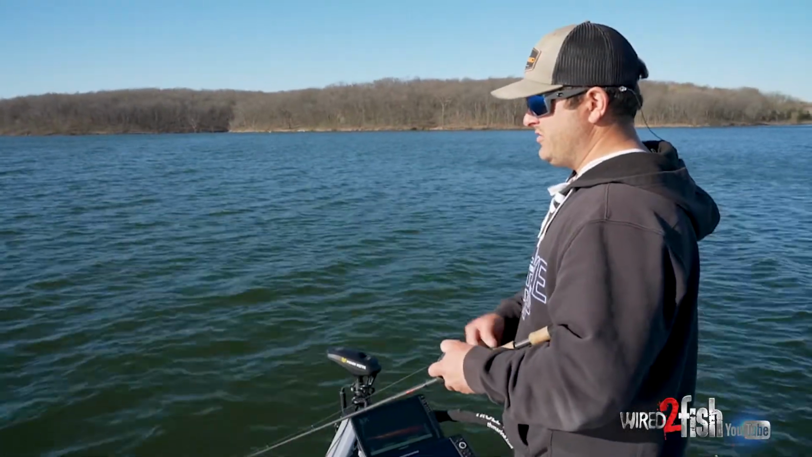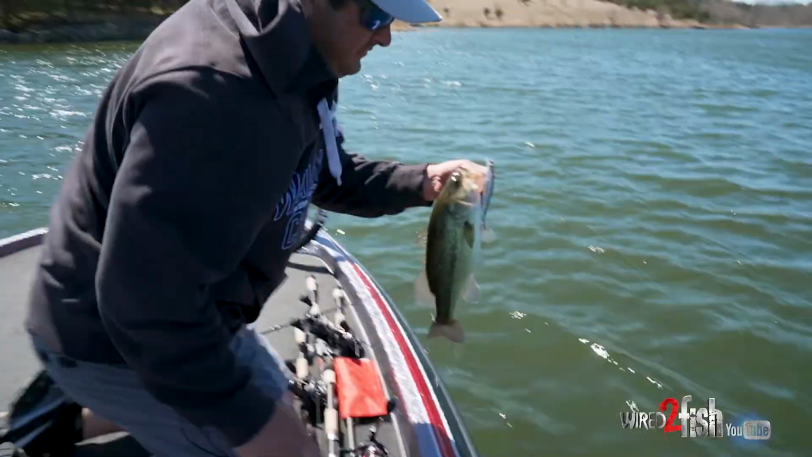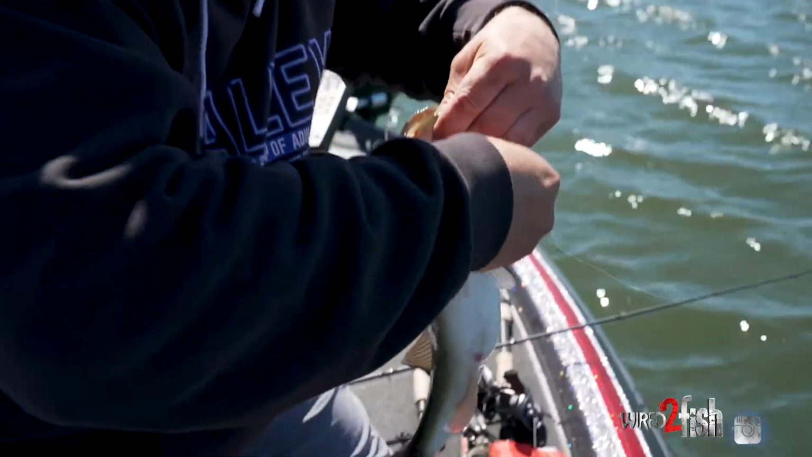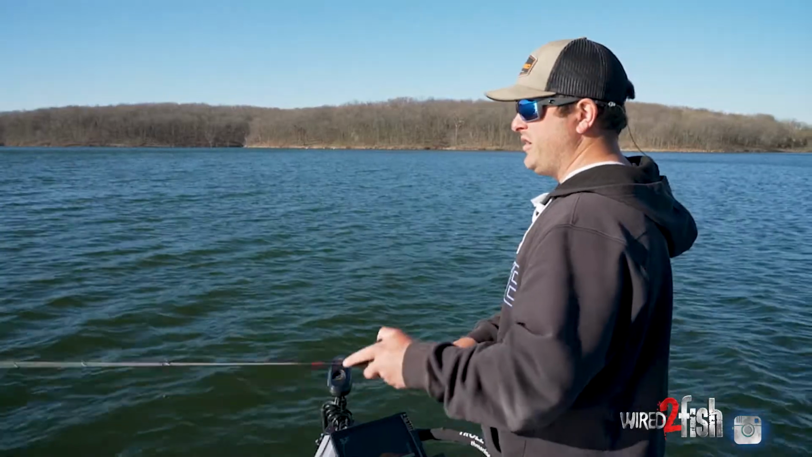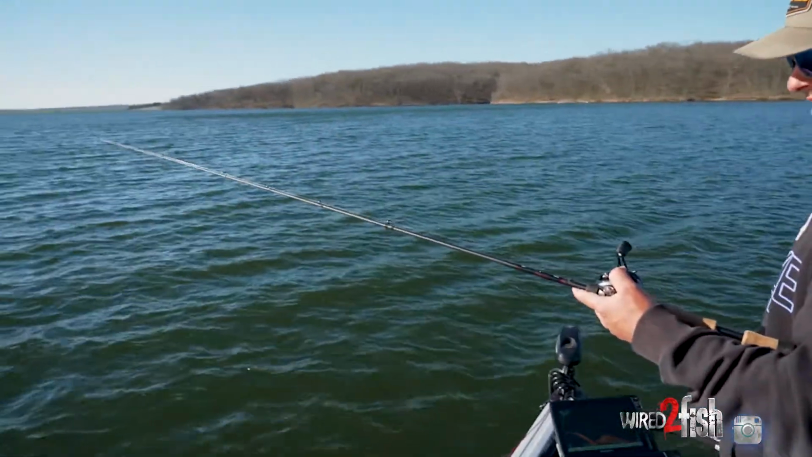For jerkbait, I usually pretty much throw a 12-pound. We never fish them too deep around here, so I never have to go down any line size, though sometimes we'll drop down to 10 if we're really trying to get it deeper. I throw a short rod for jerkbait, but that's also because I'm short. So this is a 6'6", light medium.